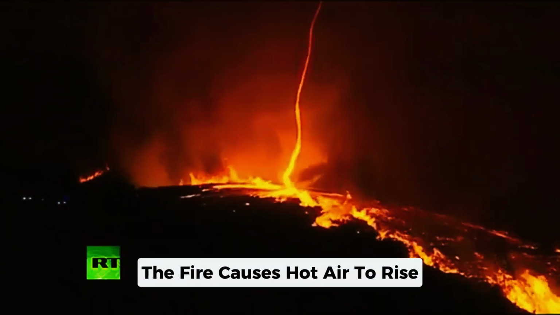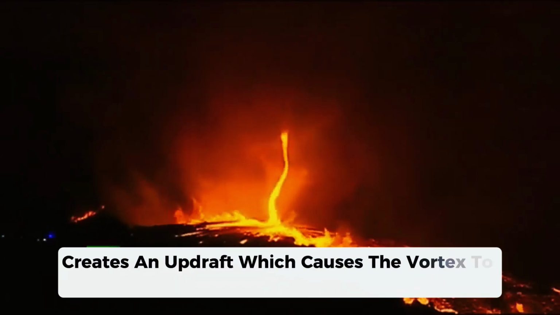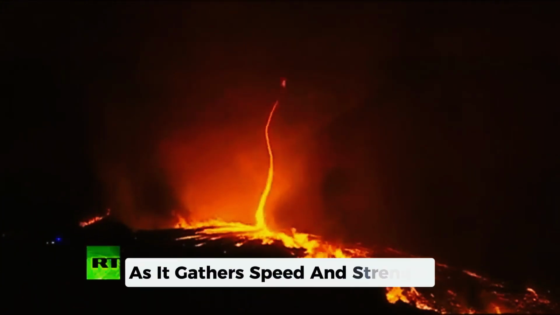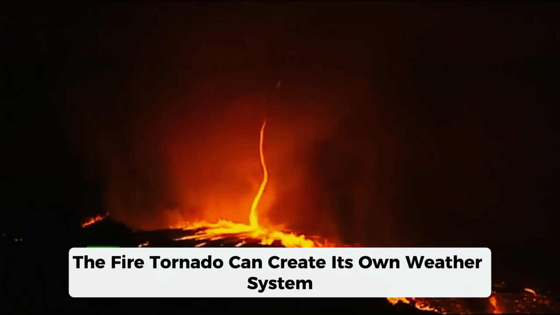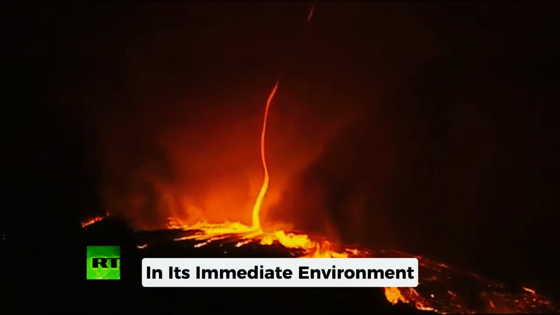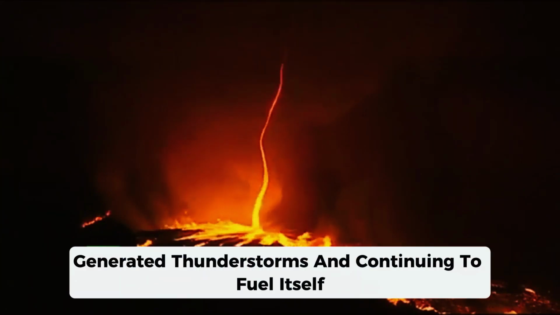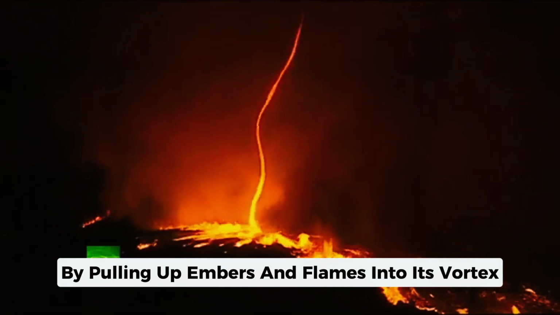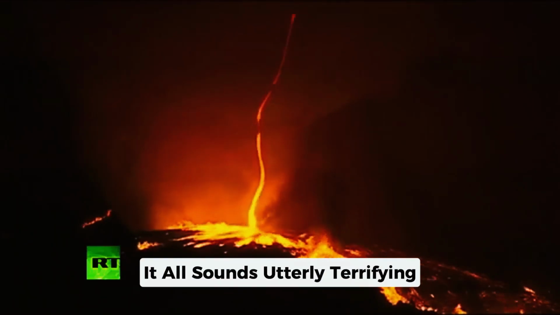The fire causes hot air to rise, and the swirling wind rushing in from the sides creates an updraft, which causes the vortex to spin. As it gathers speed and strength, the fire tornado can create its own weather system in its immediate environment, producing clouds of ash and fire-generated thunderstorms, and continuing to fuel itself by pulling up embers and flames into its vortex. It all sounds utterly terrifying.